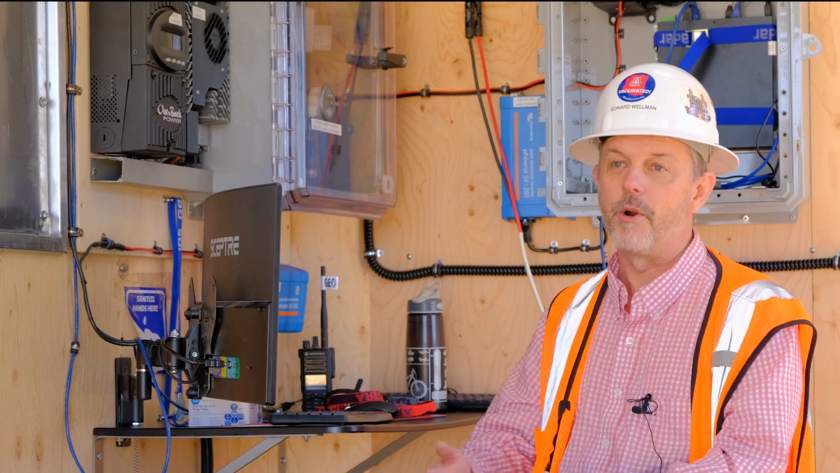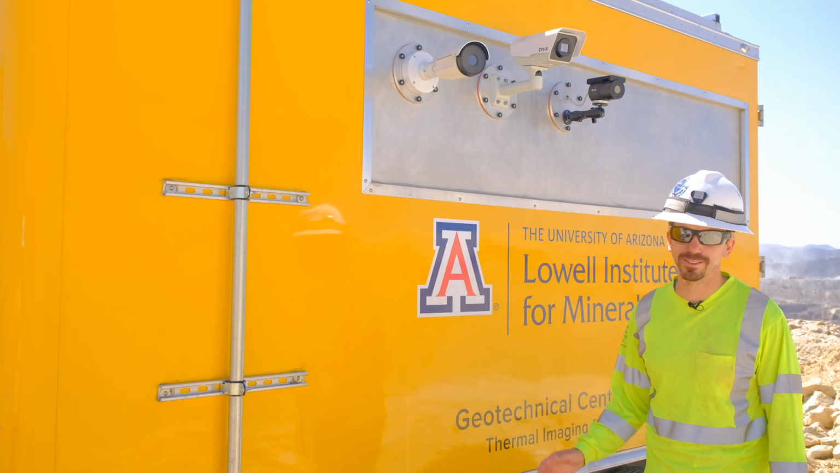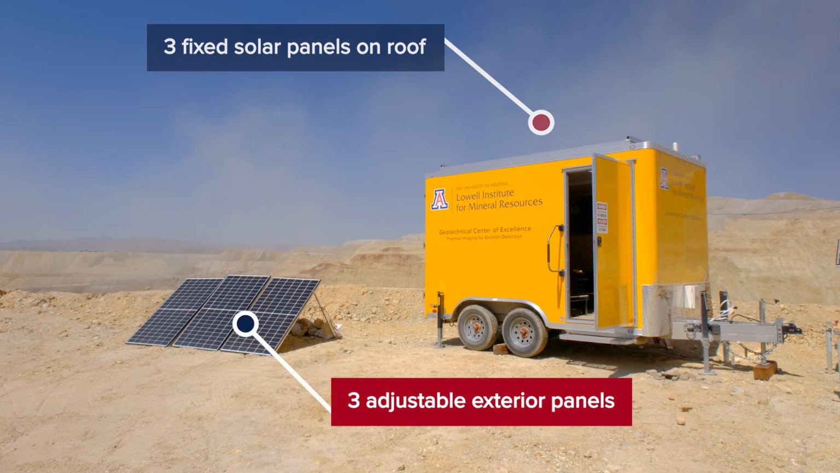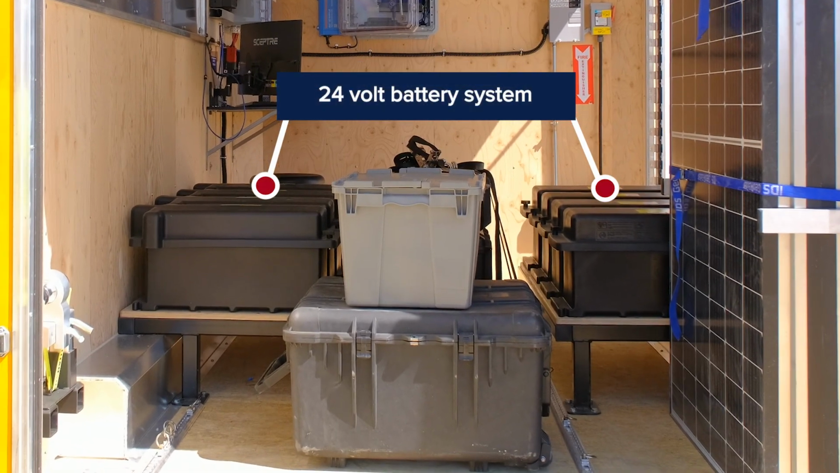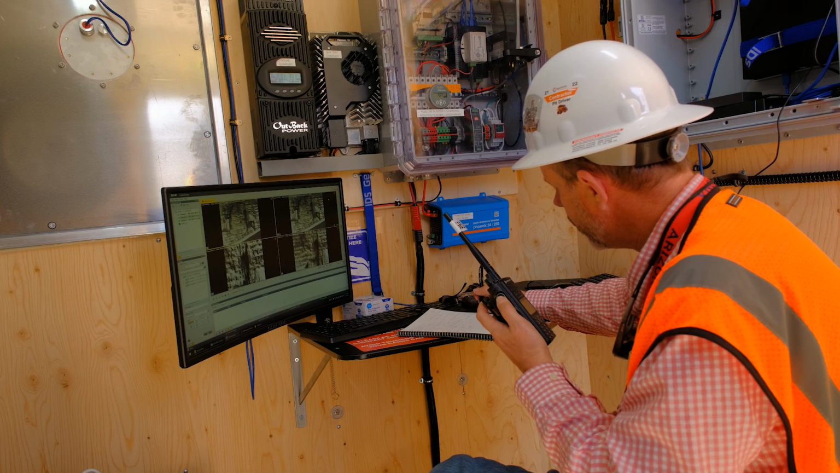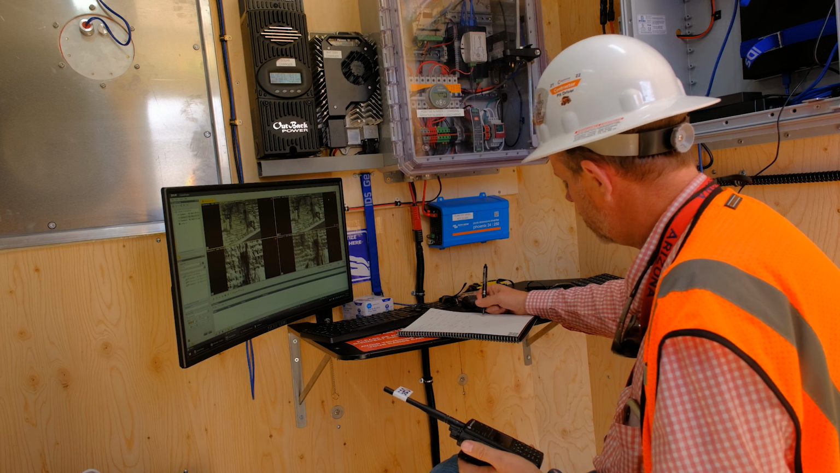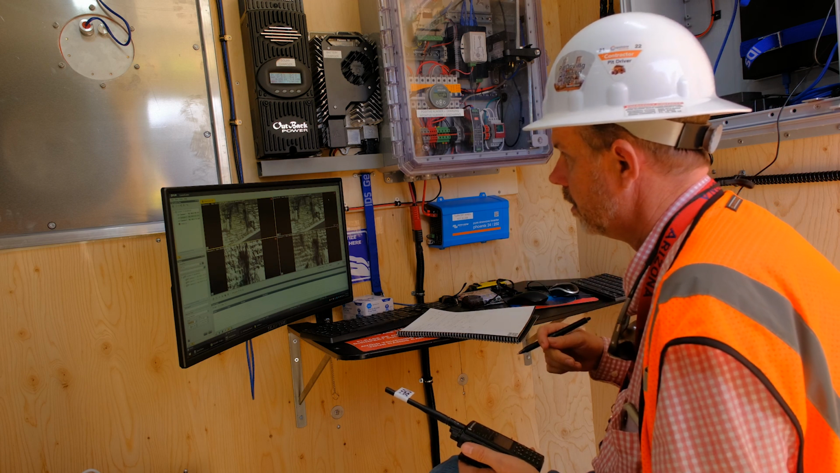This is solar-powered research in mining. So the way we're powering it actually is with 6 solar panels. We have 3 on the top and 3 out on the ground behind the trailer. That's providing power to around 4,000 pounds of batteries, and it's a 24-volt battery system. We're connected through the mine Wi-Fi over a wireless network here locally, but we also have a cellular data collection where we have cell phone reception and can transmit data to the engineers that need to review it.